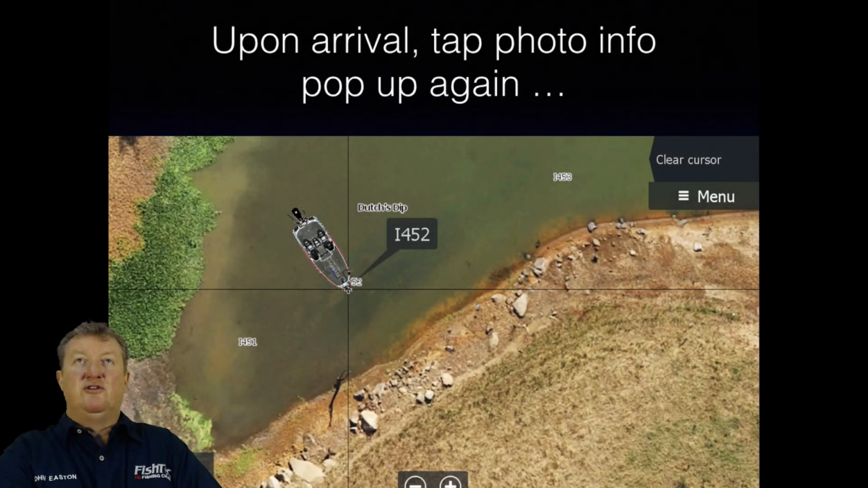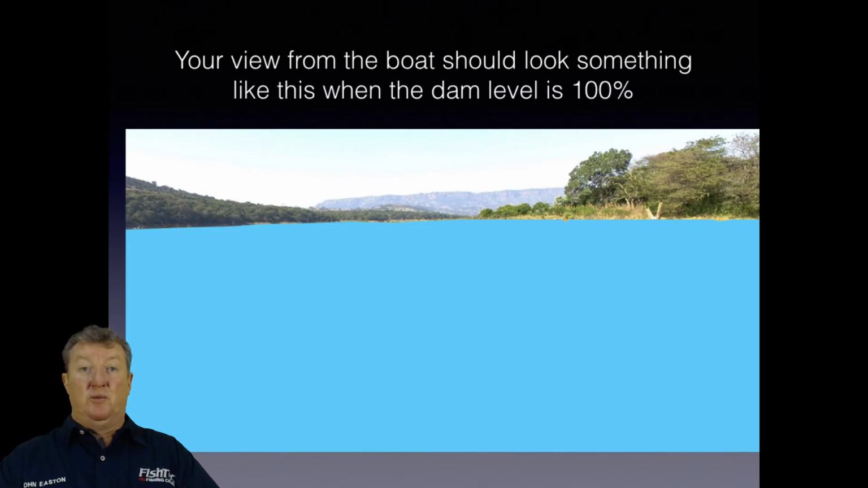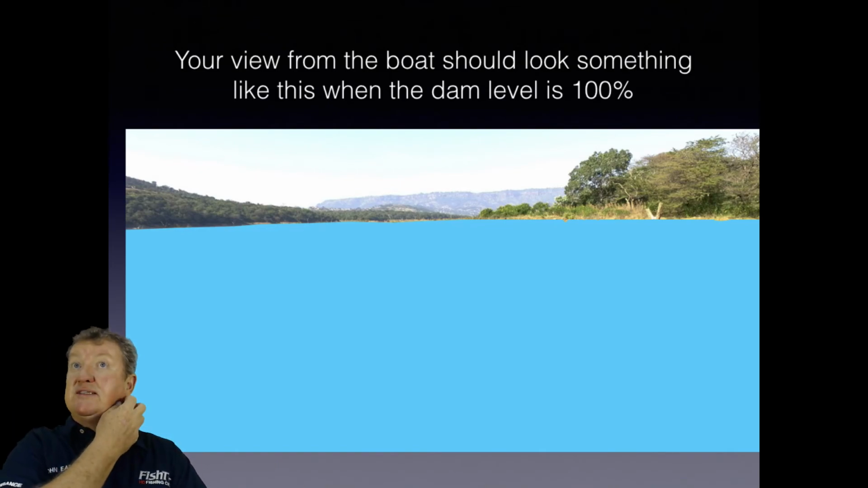So what you do is you've now arrived at your location with your trolling motor, the wind has settled you nicely, and then you tap on that number again on the pop-up little window. Well, before you do that, if you're at that location where your trolling motor has taken you and you look up, that's when the dam is 100% full. In this location, I know I've just colored in blue, you've got to use a bit of imagination here, but that's roughly what you're going to see. You're just going to see water, a little bit of timber sticking out on the right hand side of the screen, and water in the background.